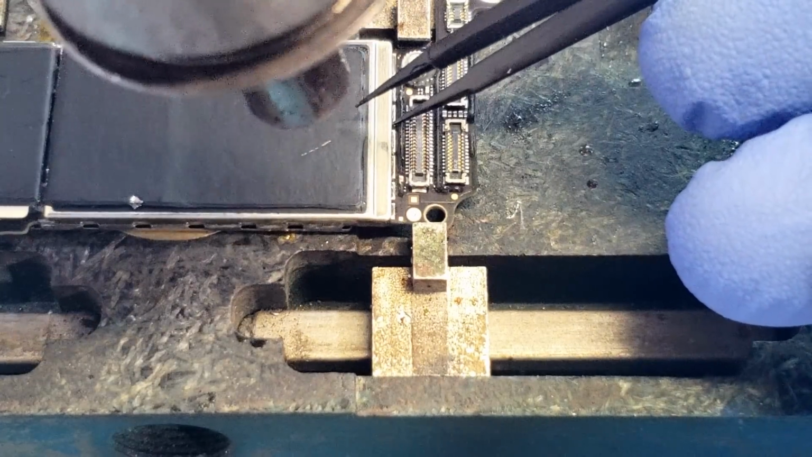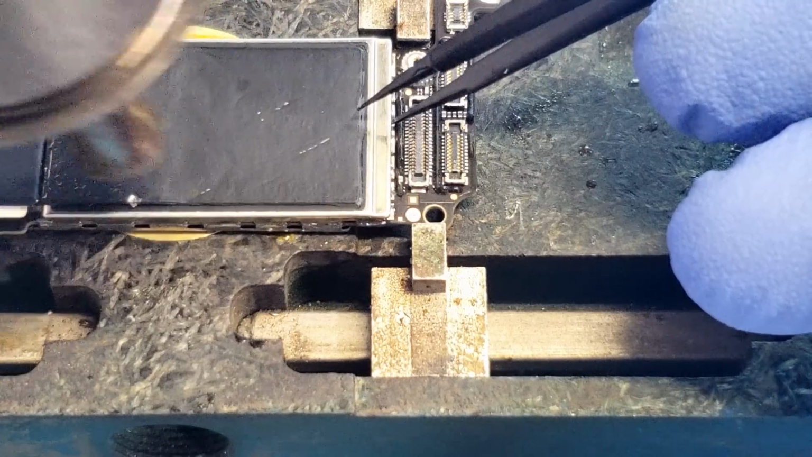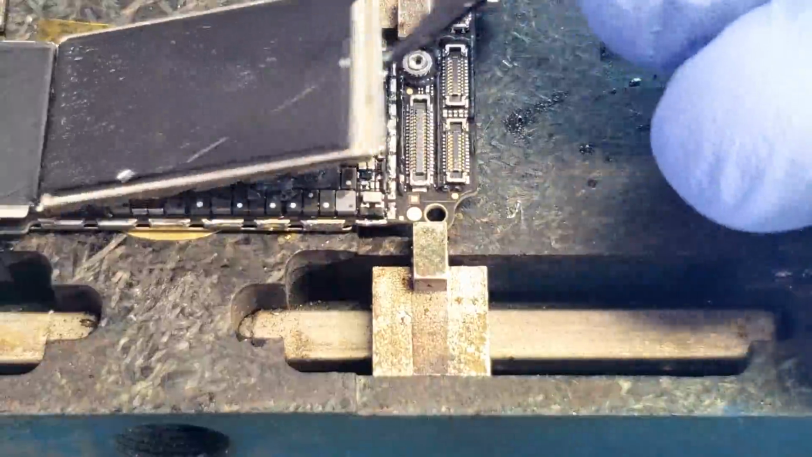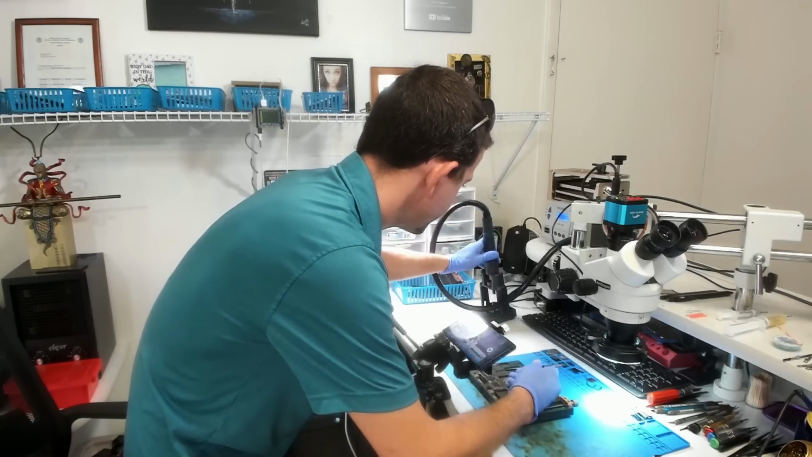You'll be able to see the solder. It just starts to melt. There it is, and then I roll on back. There we go. The shield has been deleted. There we are.